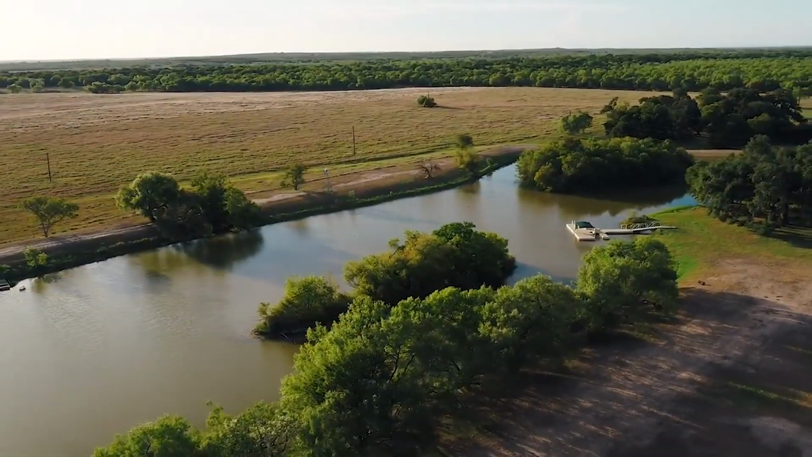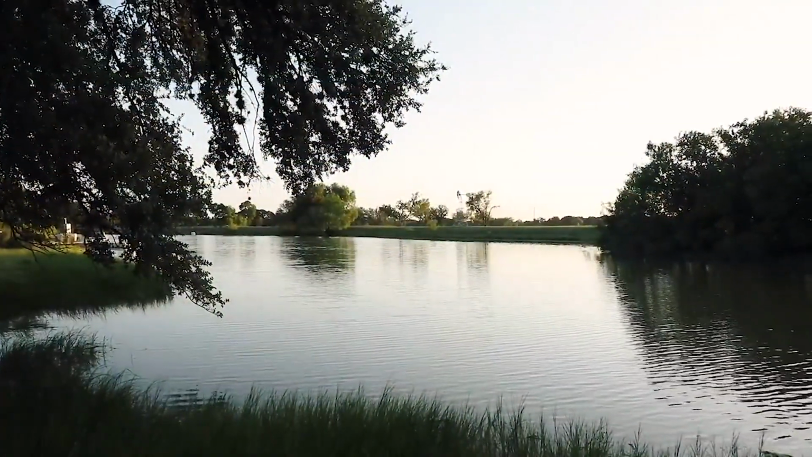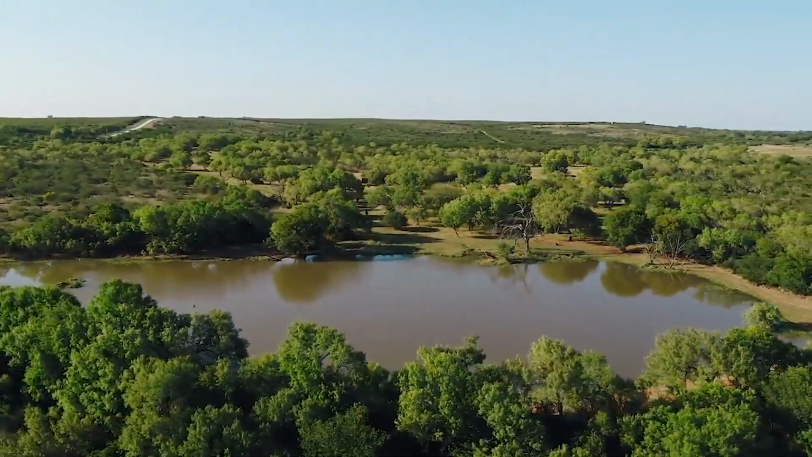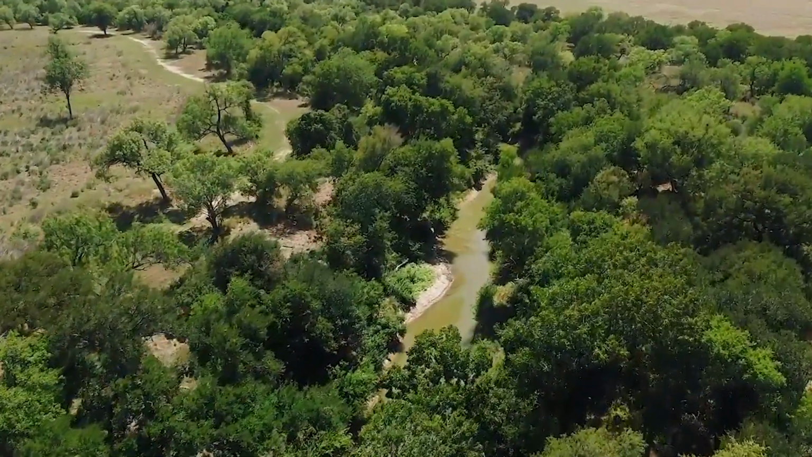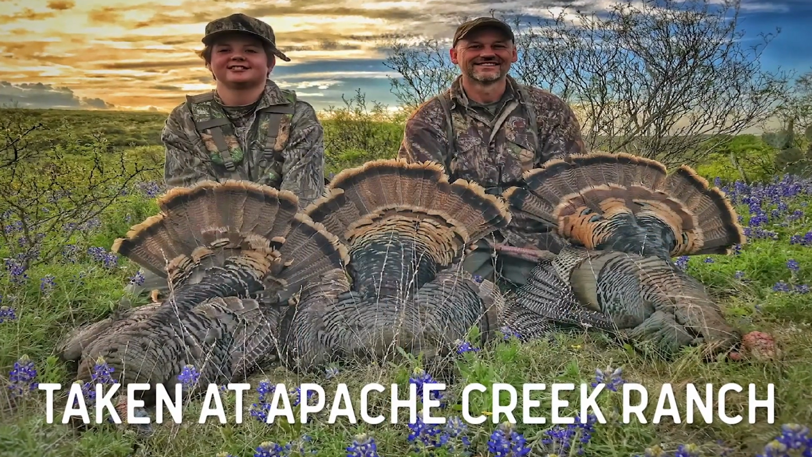It's got a constant level 2.5 acre lake, a 1.5 acre pond, and then 9 other ponds all around the property. In addition to all those lakes, it has miles of frontage on both sides of the Hondo Creek. And of course, the nature of the South Texas beast, there's gonna be some feral hogs on the property, but with all of this water, you can expect a ton of turkeys.